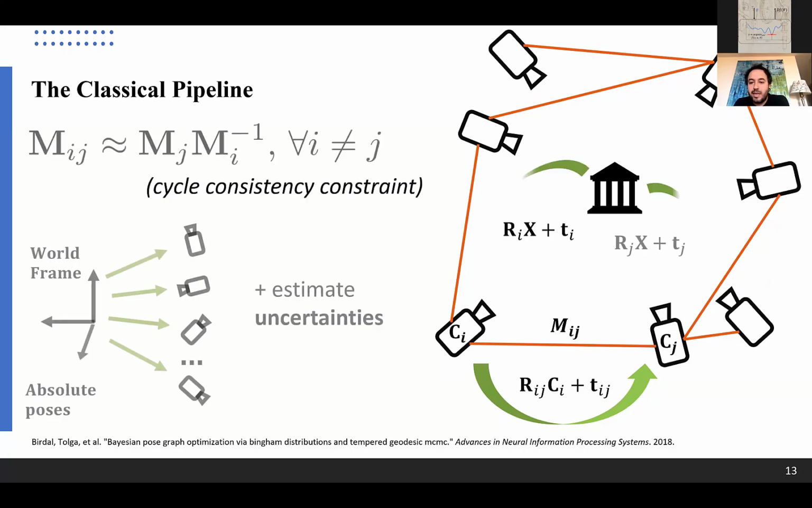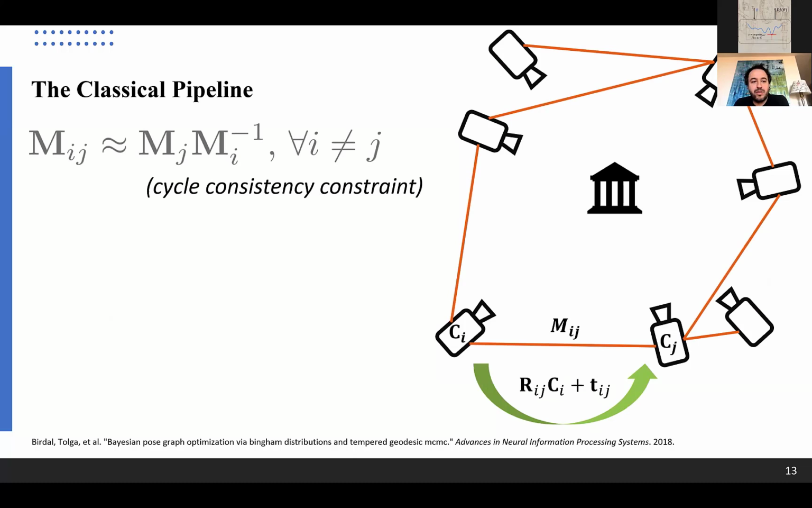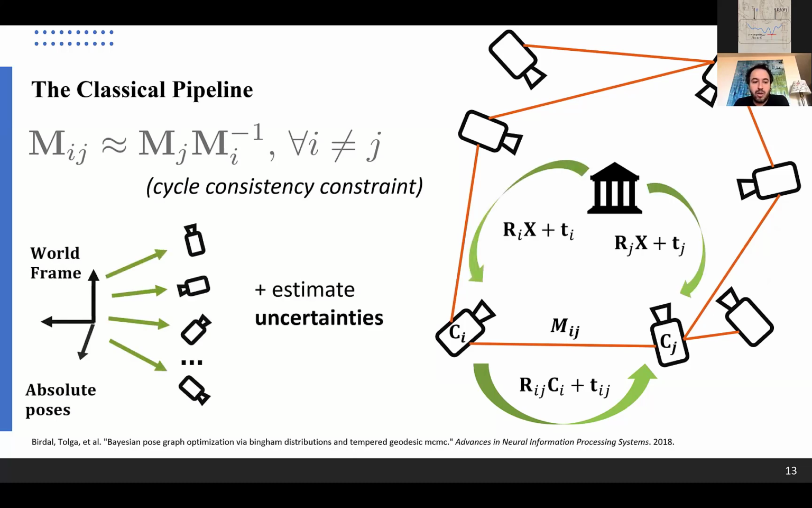And then we could use some kind of a consistency constraint to make sure that this graph is coherent as a whole. And the goal is, of course, to estimate the world transformation parameters of these cameras, basically rotation and translation, with respect to one frame, which can be chosen arbitrarily in many cases.